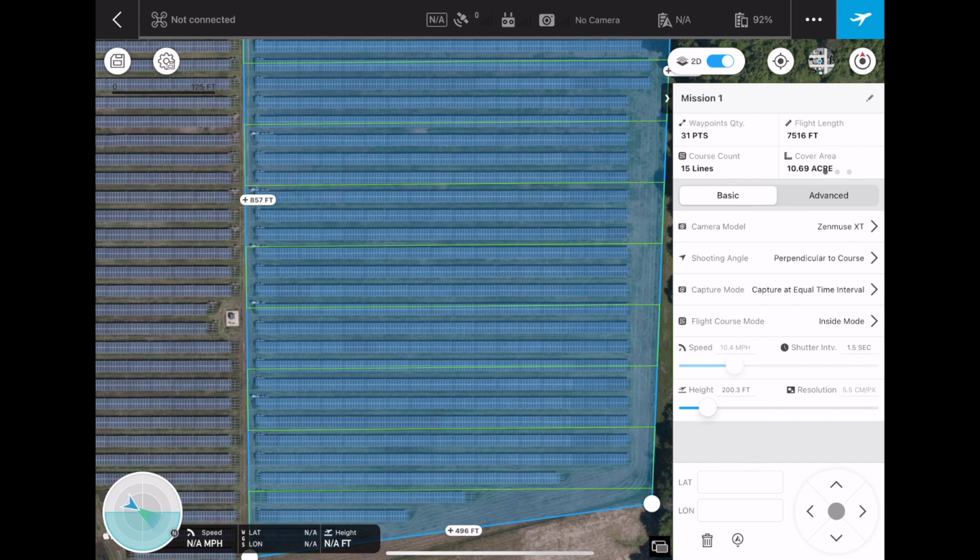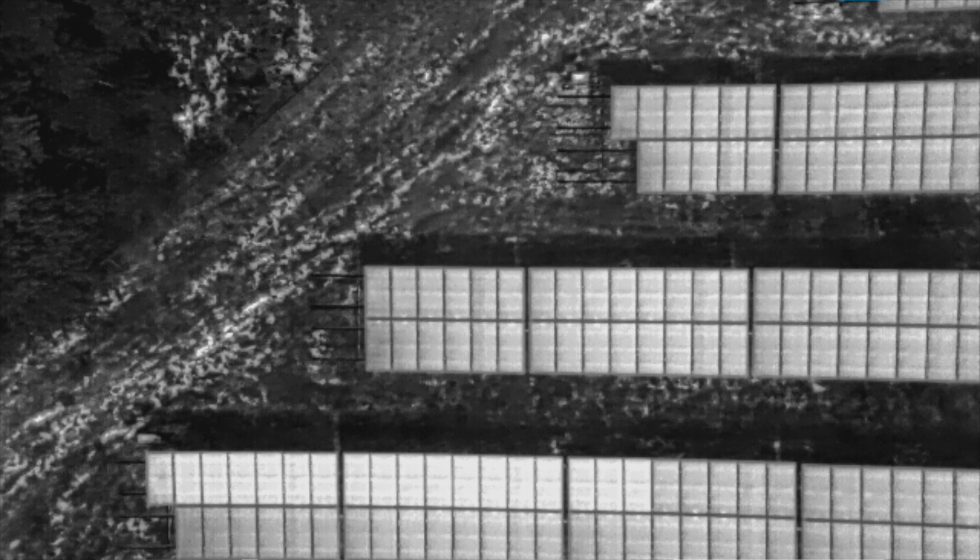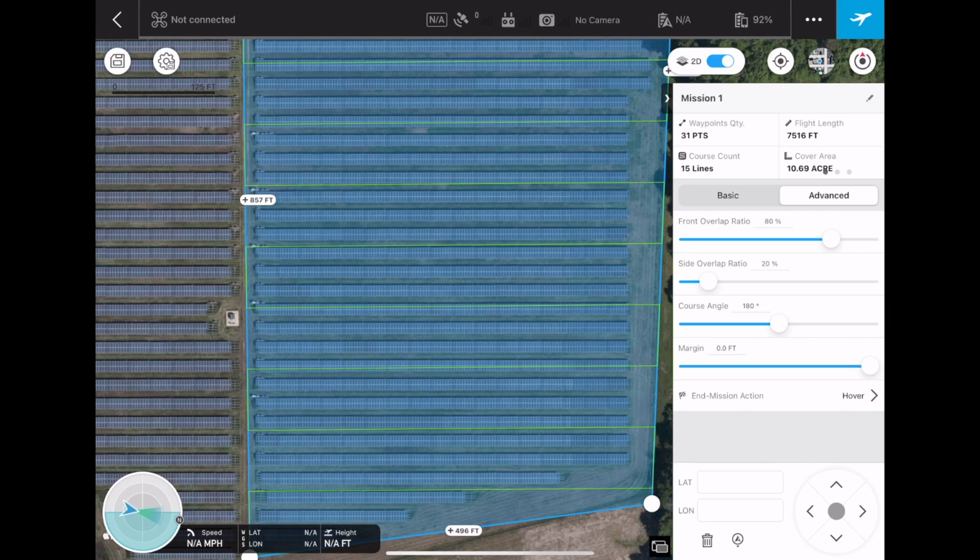And now going into the advanced settings, we're going to have the front overlap ratio at 80% and the side overlap at 20%. And basically what this means is that every photo is going to overlap on top of each other, which is good so we don't miss any panels. And it's also useful for our software that actually makes a map of the entire solar system so we can easily reference and geotag anomalies.